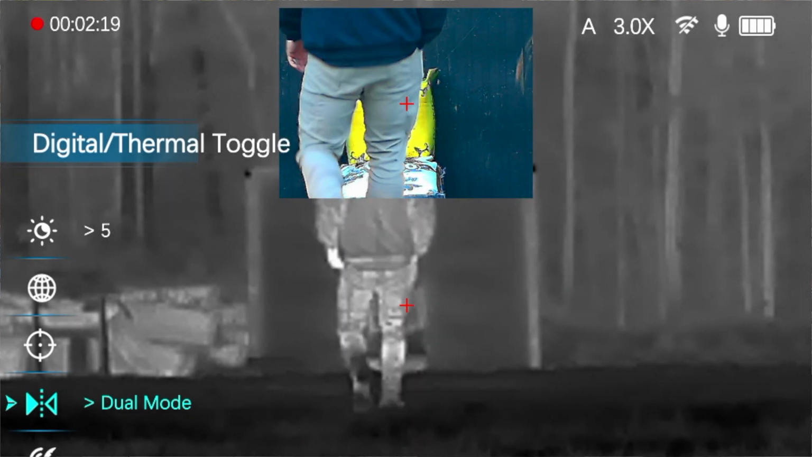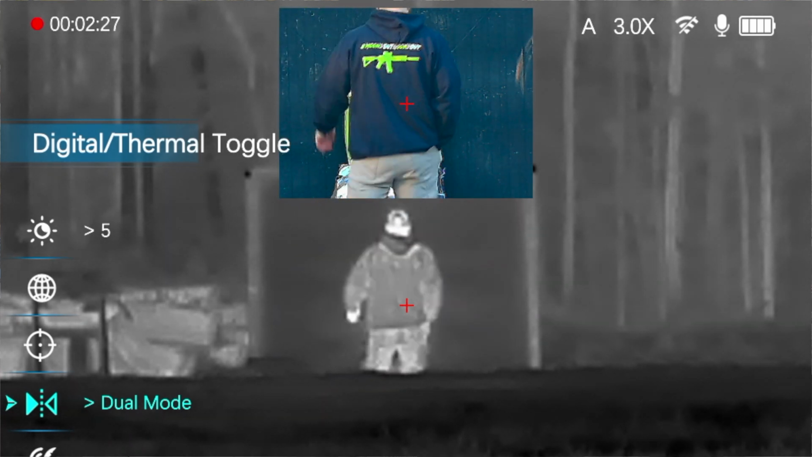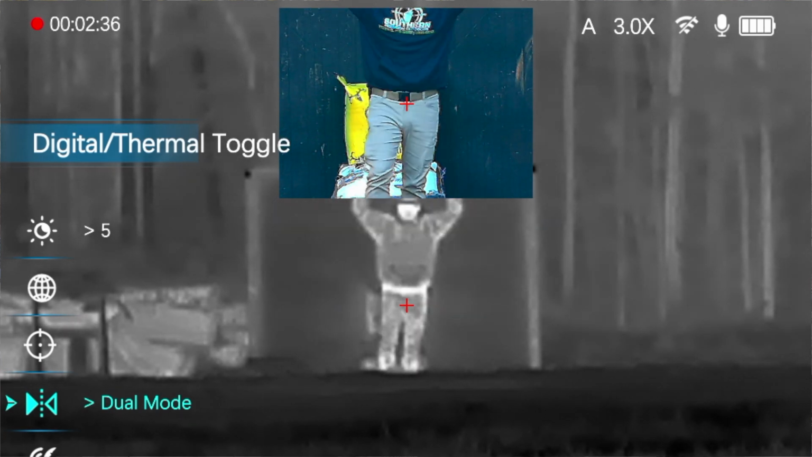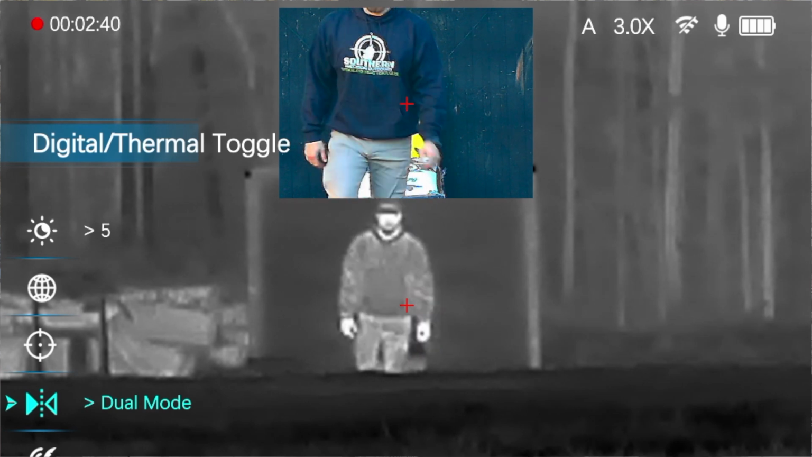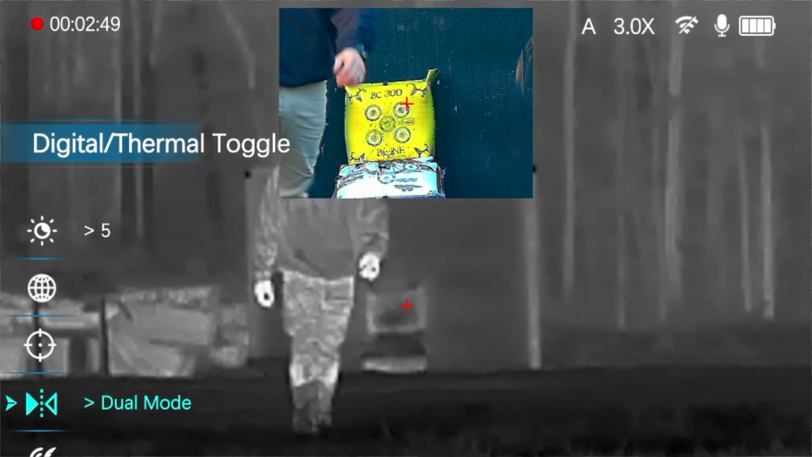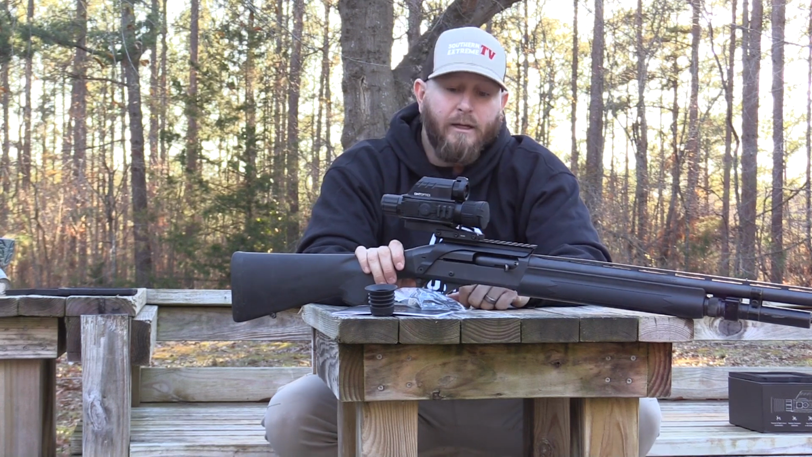Well, there's bits and pieces of that animal that you're going to be able to see with the thermal, because they can't hide from the thermal. And what that allows you to do is track that animal. That way you know, hey, he's getting ready to step out into this next shooting lane. As soon as he starts getting ready to step out, you can whistle, you bat him, whatever you want to do, and then that animal gets stopped right in that shooting lane where you could take your shot.